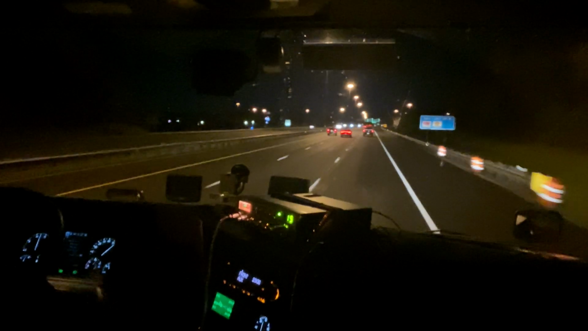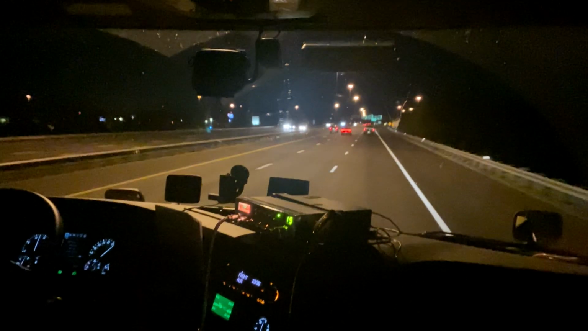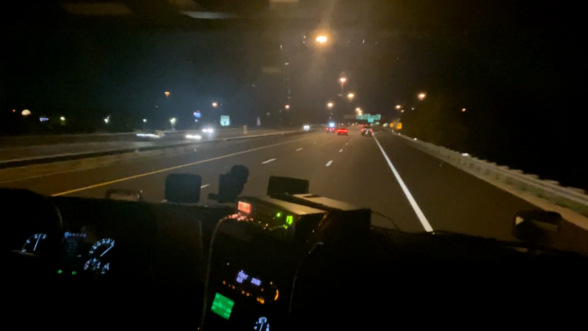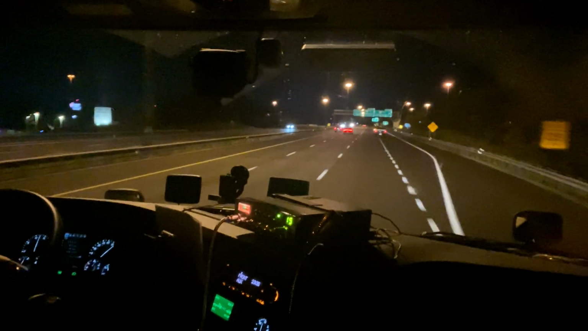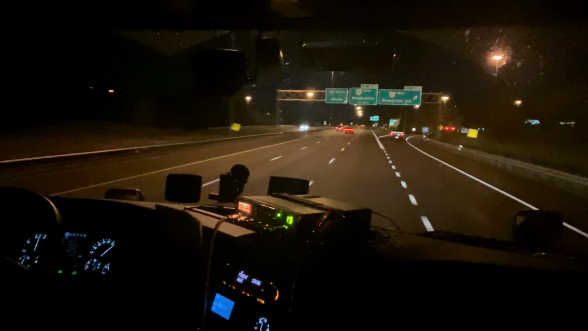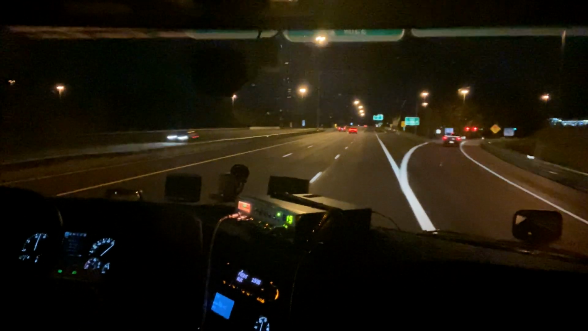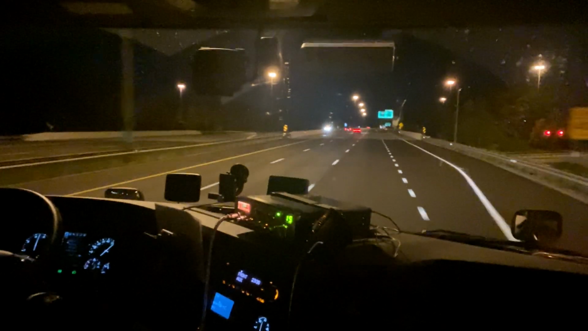Obviously, if you hit a deer, you need to pull over, call the company. It's really up to them if they want you to call the police or not and want a police report. Get your camera out, take pictures. Take pictures of the truck, trailer, the damage that happened. More likely it's going to be some blood, hair. Hair is always a telltale. They leave a lot of hair behind.